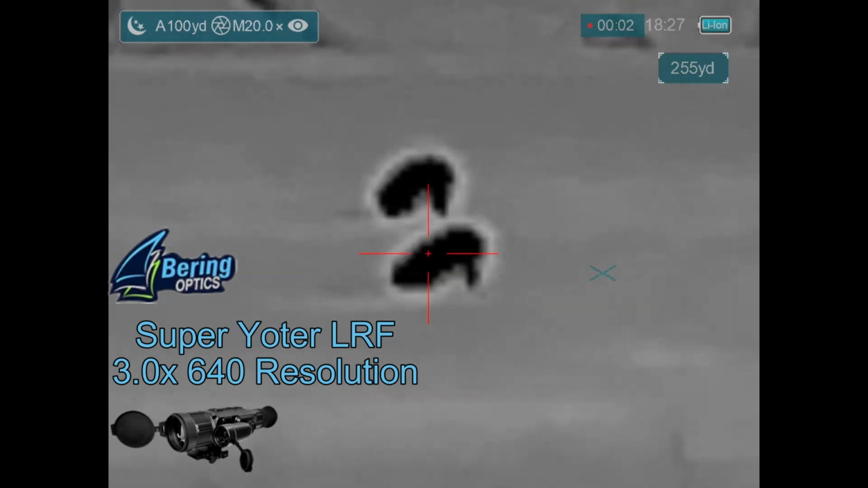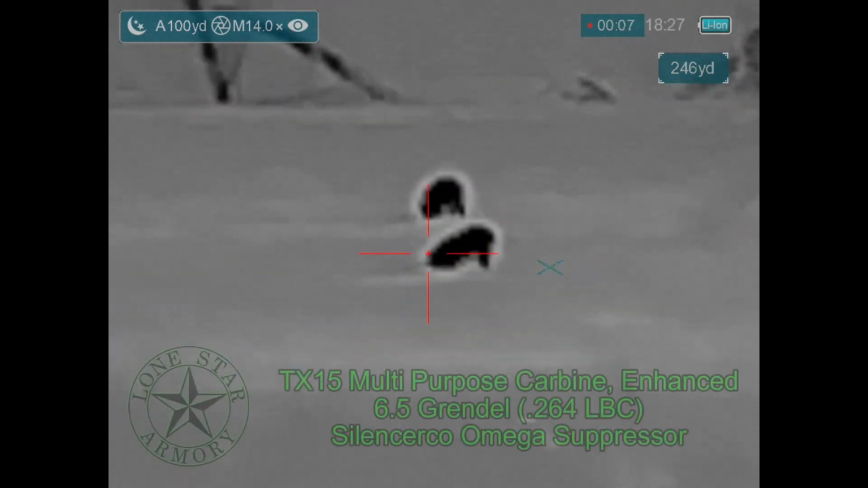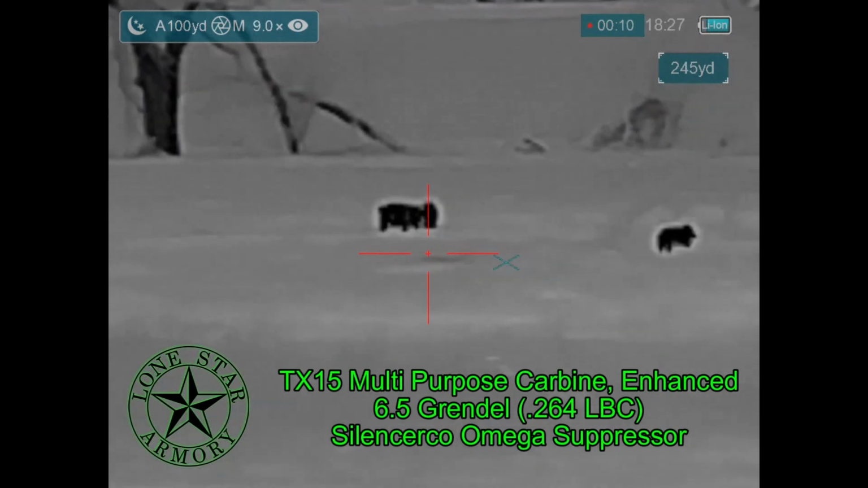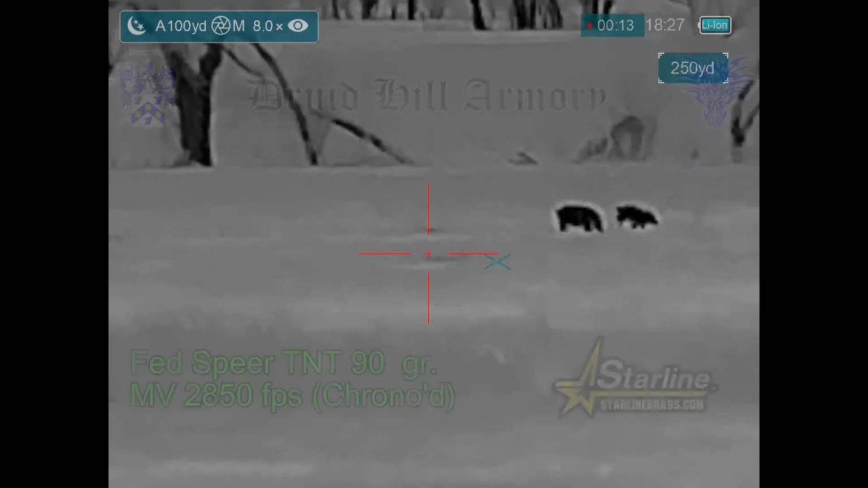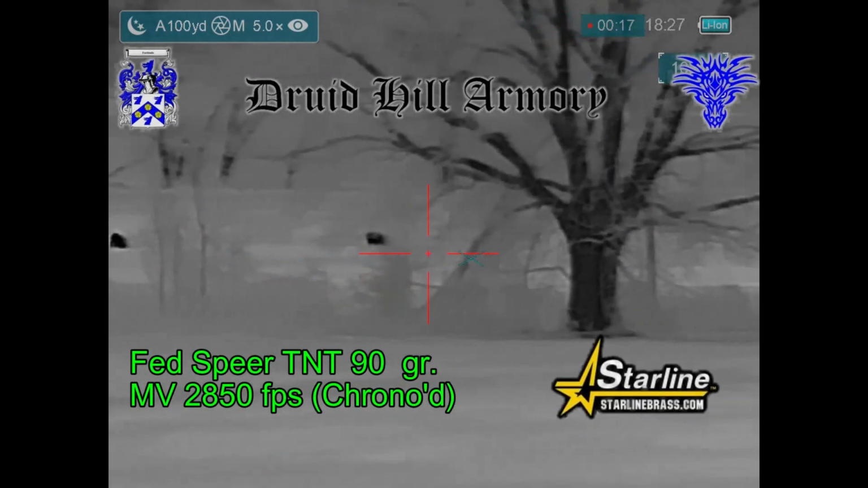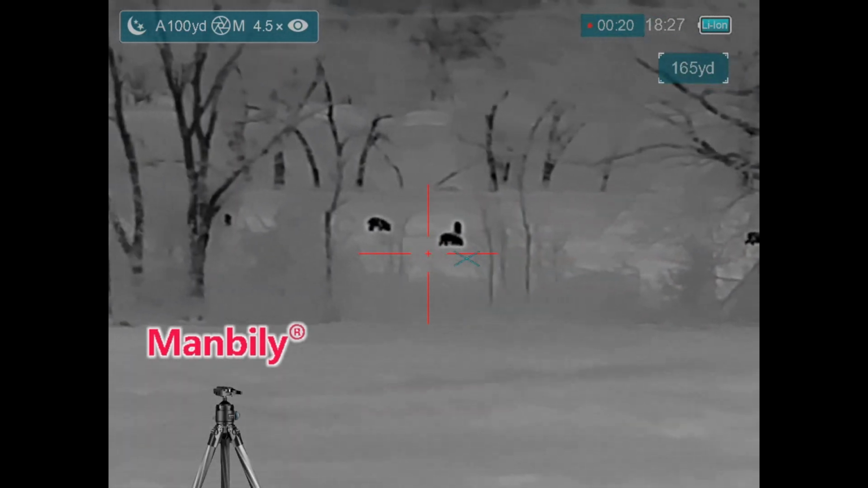And as I'm moving down to my gate way off to the left, the hogs are taking off towards the right. And here I'm getting video with my Super YOTER LRF. And it's mounted on my Lone Star Armory TX15 multi-purpose carbine enhanced in 6.5 Grendel. And I'm going to be shooting some Spear TNT bullets loaded by Druid Hill Armory in the Starline Brass. And all of that's mounted onto my Mambly tripod and ball head.